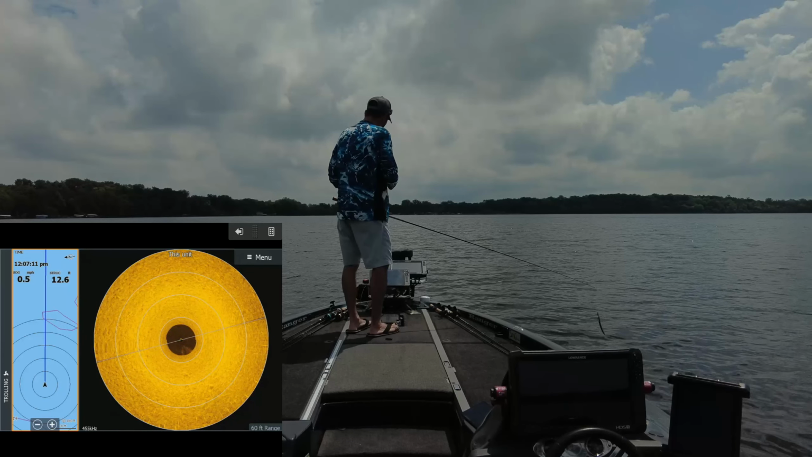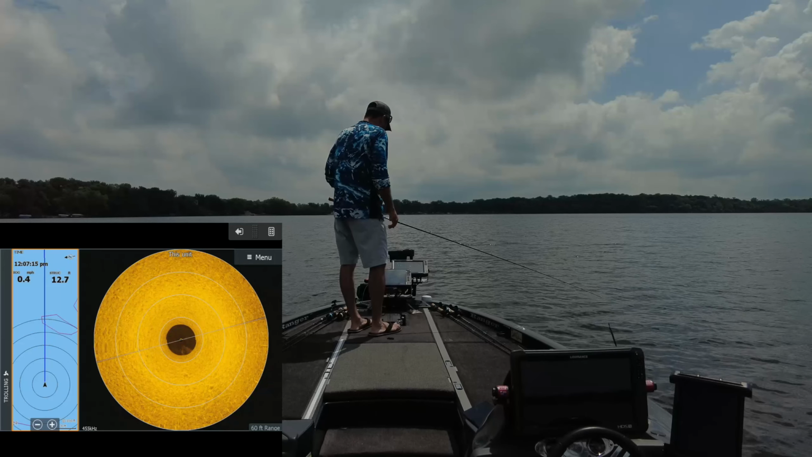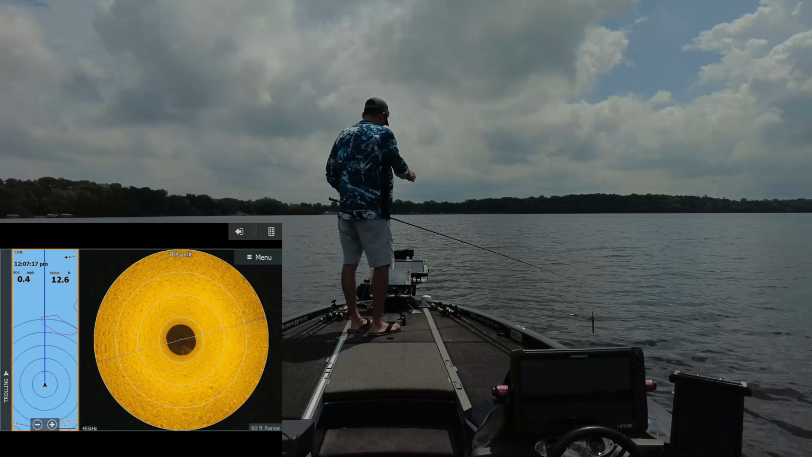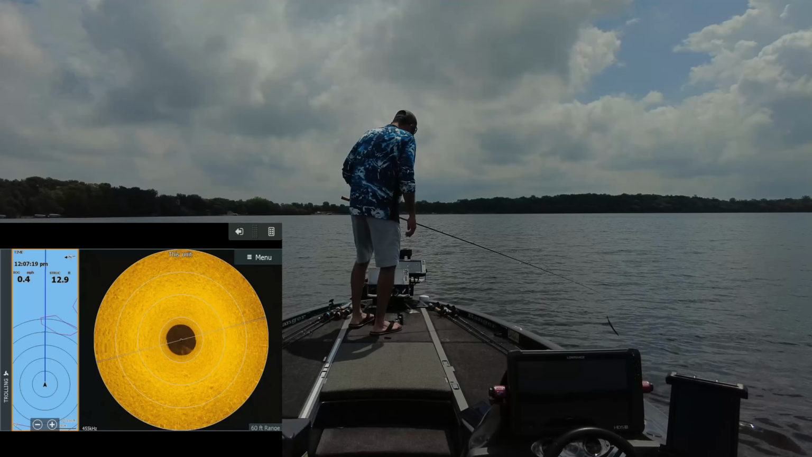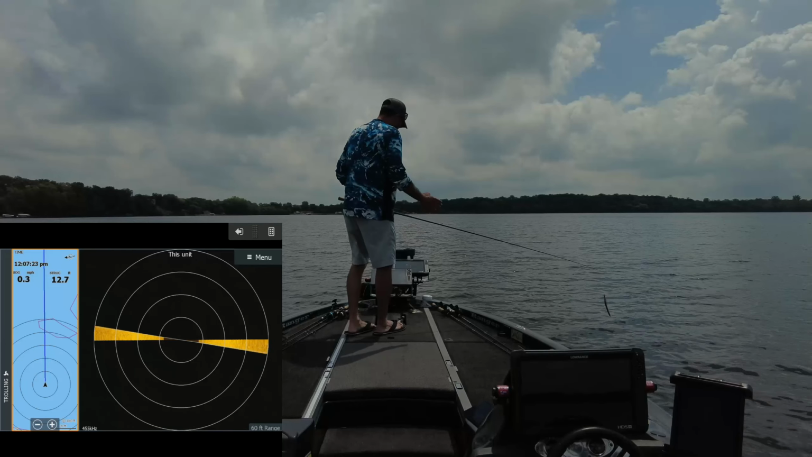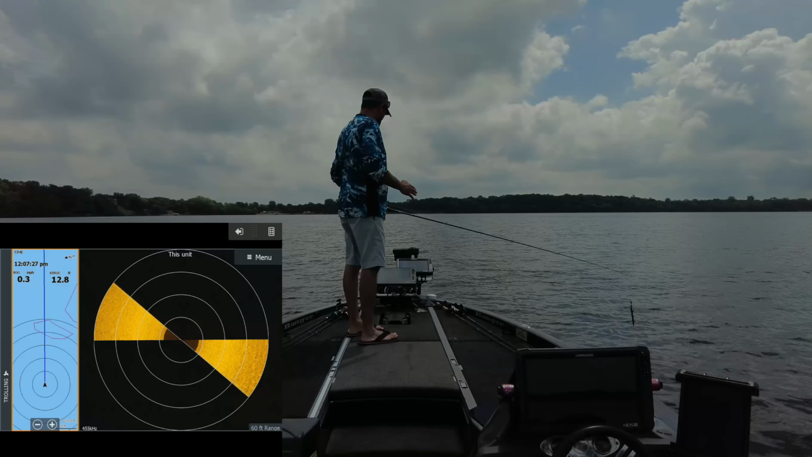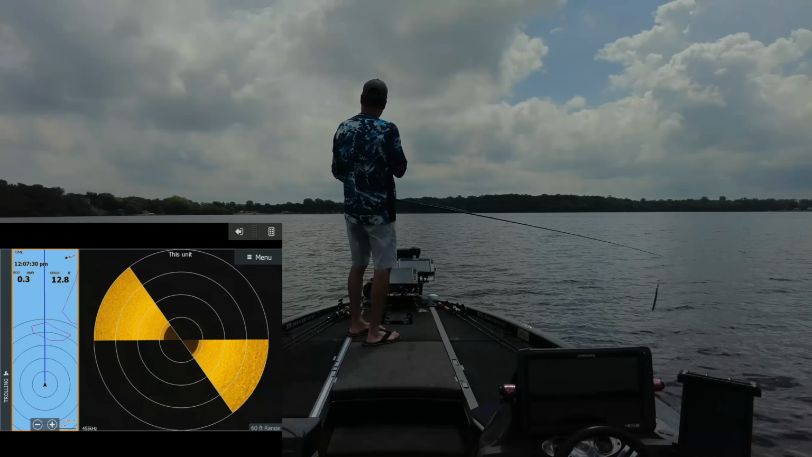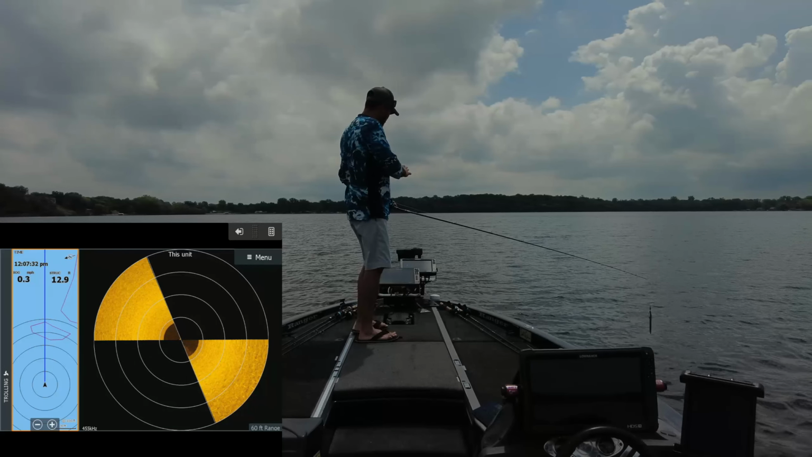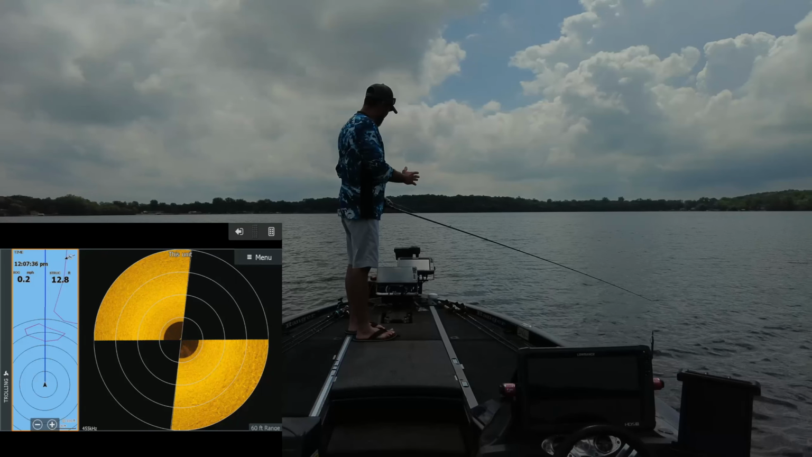And then I have the Active Target. Right now everything is facing forward with the Active Target, and I do see some bait fish kind of over here. So what I'll do is I'll hit the 360. I have it on a hotkey on my foot pedal. So right now the 360 is engaged and the wind's blowing this way towards me. And what I'm doing is the wind is kind of pushing my boat, and I'm just gonna drift with this